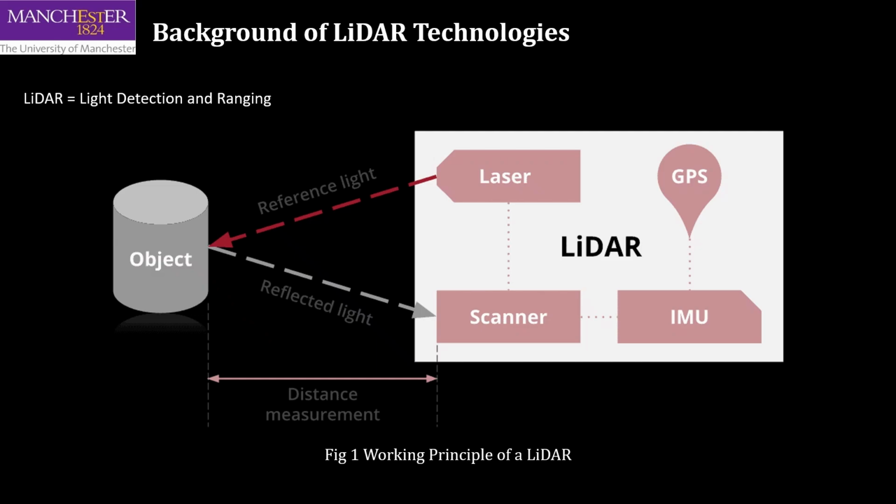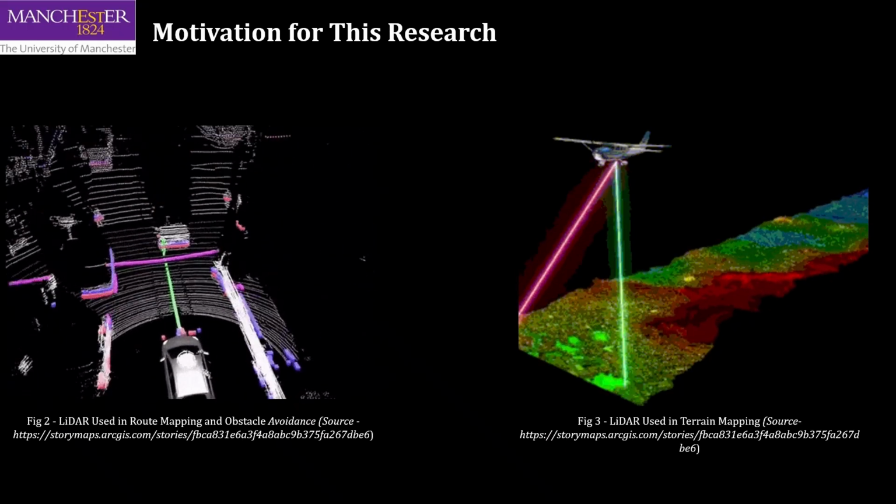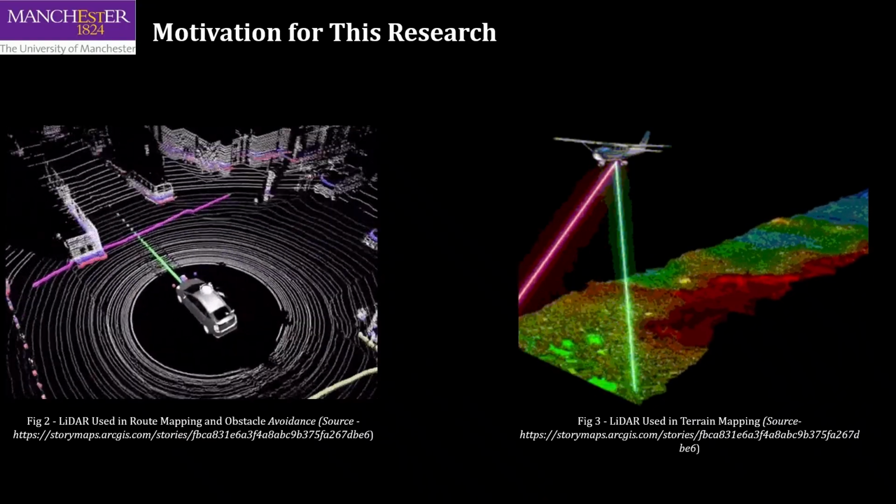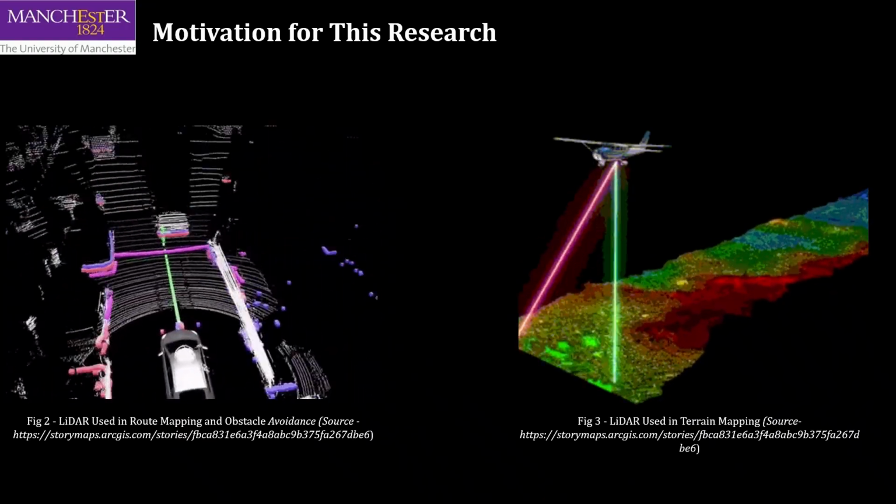LiDAR, or light detection and ranging, sends short laser pulses and measures their return time to compute distance. Combining distance with angle produces 3D or 2D points that map the scene. LiDAR's ability to generate point spaces is essential for route planning, obstacle avoidance, terrain mapping, and feature detection, making it a core technology in robot vision.